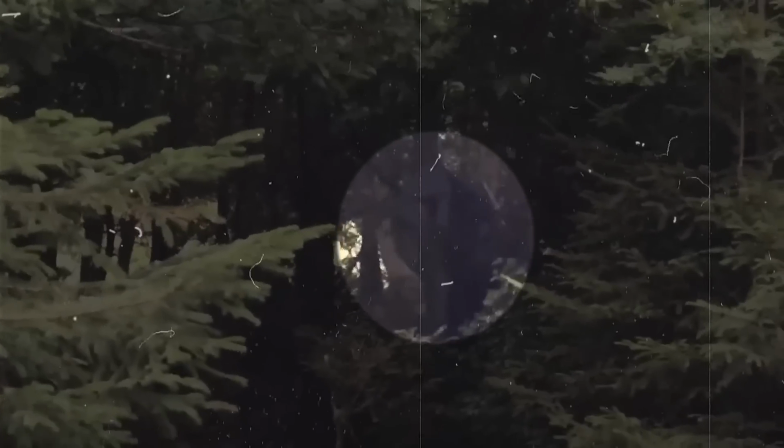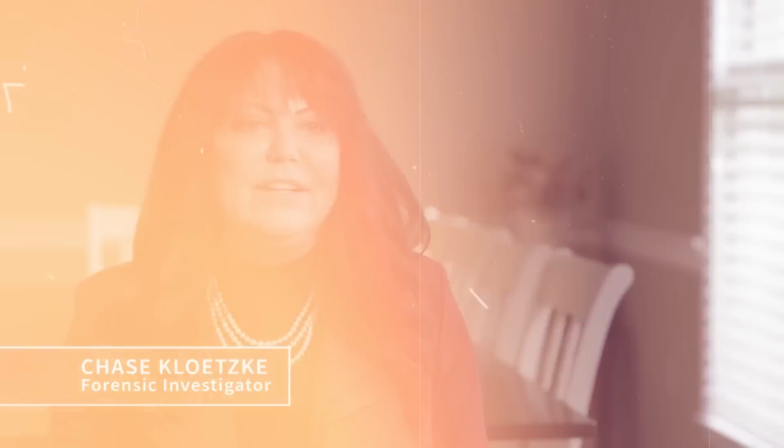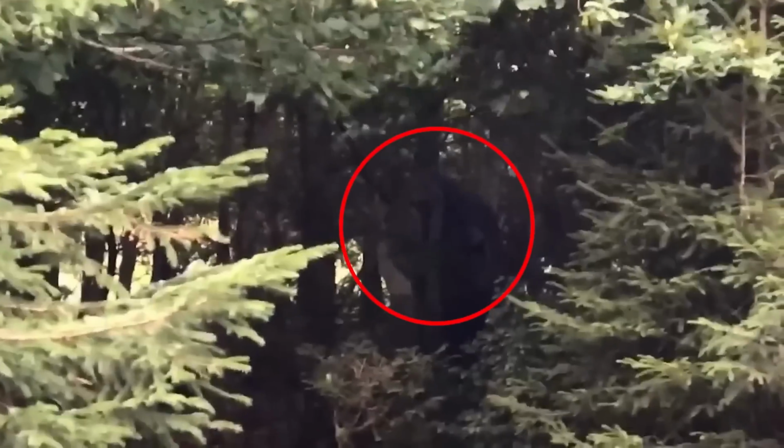They are there. There's just a lot of activity that is unexplained. There is a lot that comes out after dark that you don't normally get to see until the eye of a trail camera captures it. Tune in today to witness some of the most unthinkable camera captures deep within the woods.